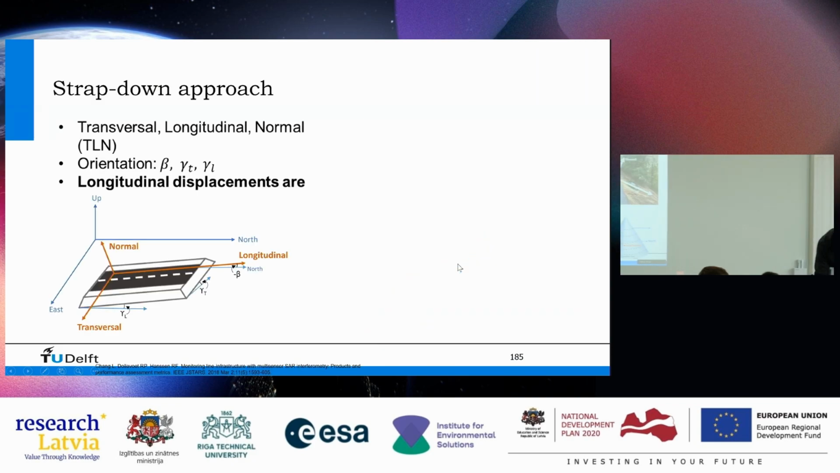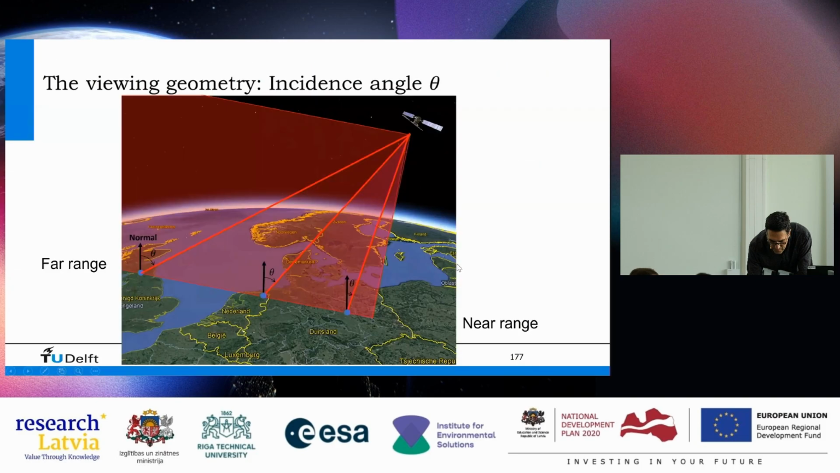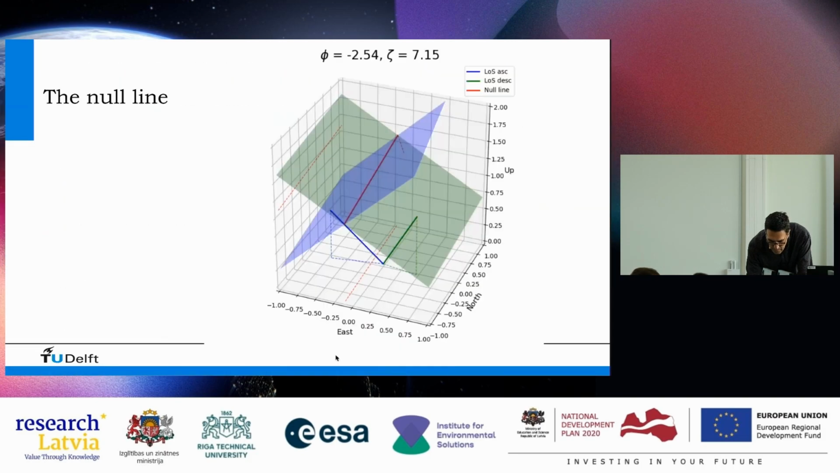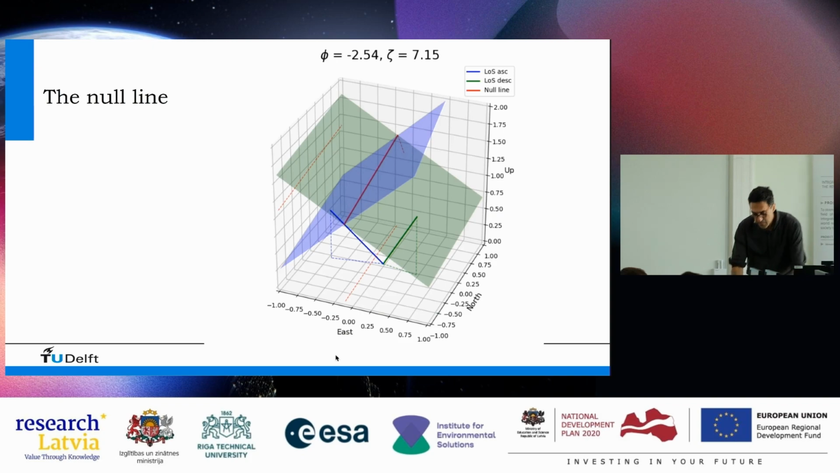The other option is the null line aligned system. Again, here we have the null line for a particular location. So the null line has an azimuth angle and an elevation angle. So what I can also do is simply choose a reference system that is aligned with this null line.